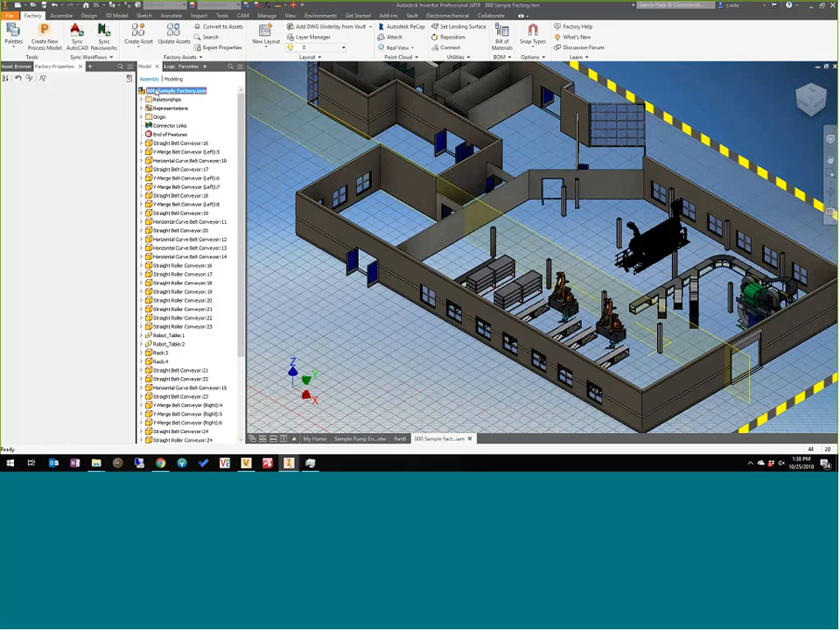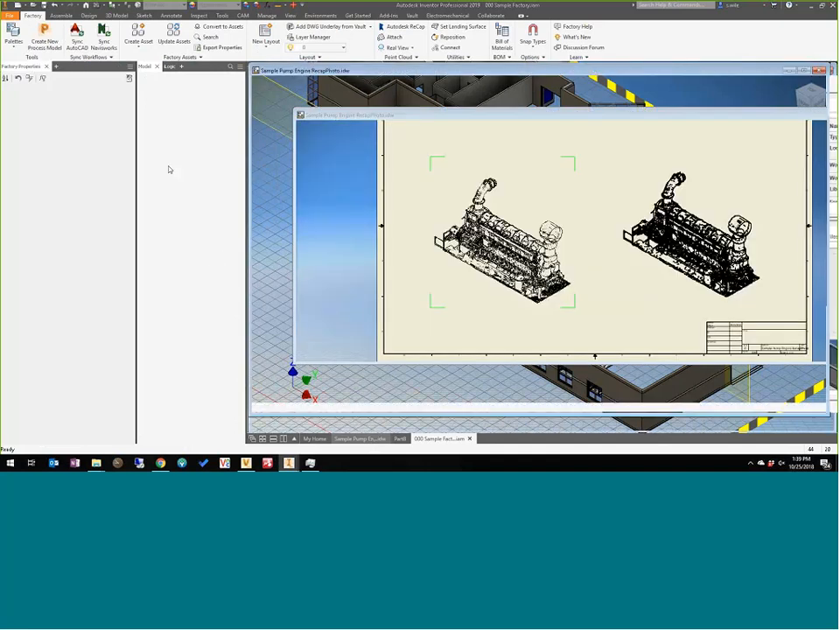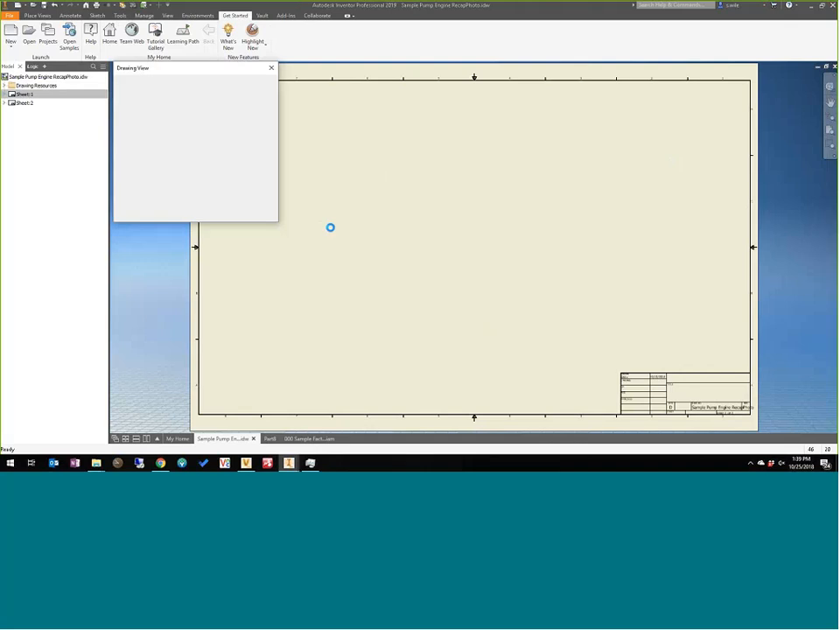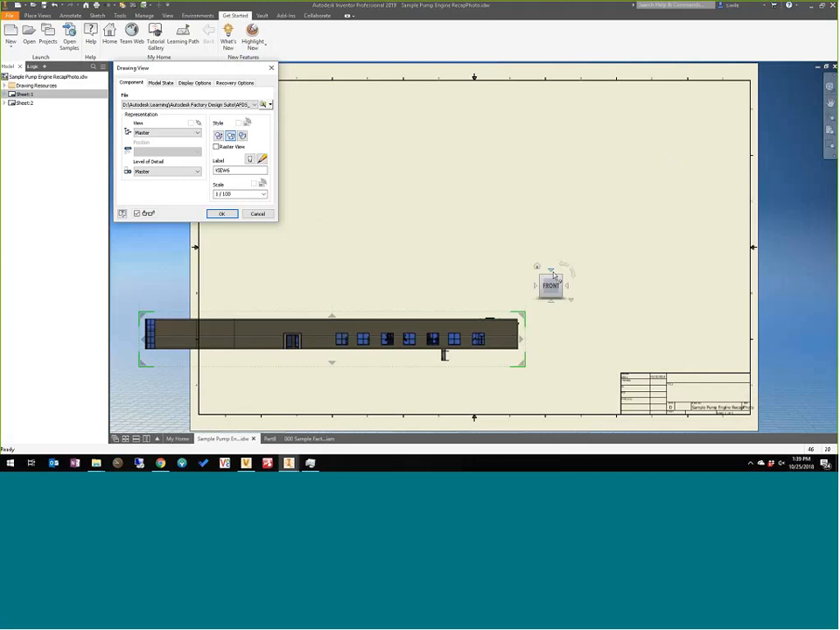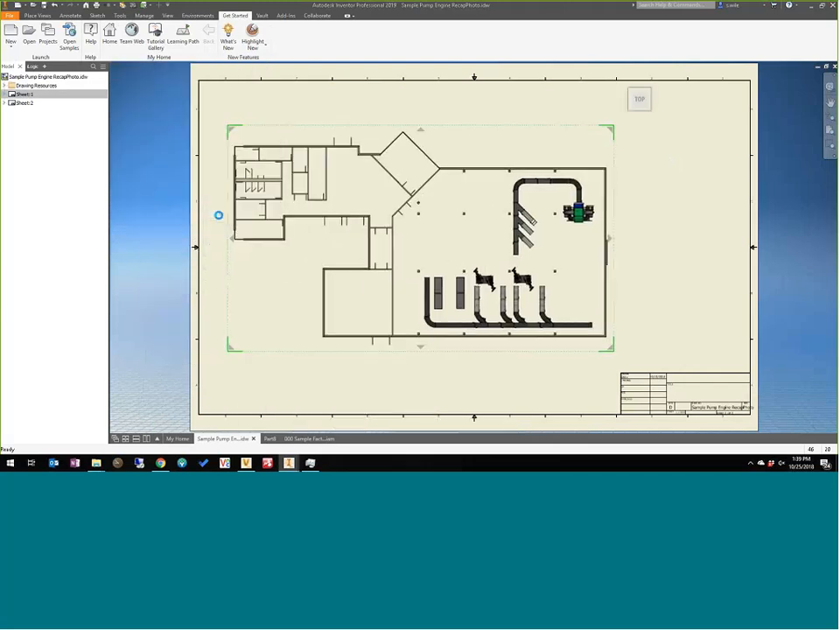But if I create a drawing view of that, actually, let's just go to my drawing. Create a new sheet. This is going to behave the same way.